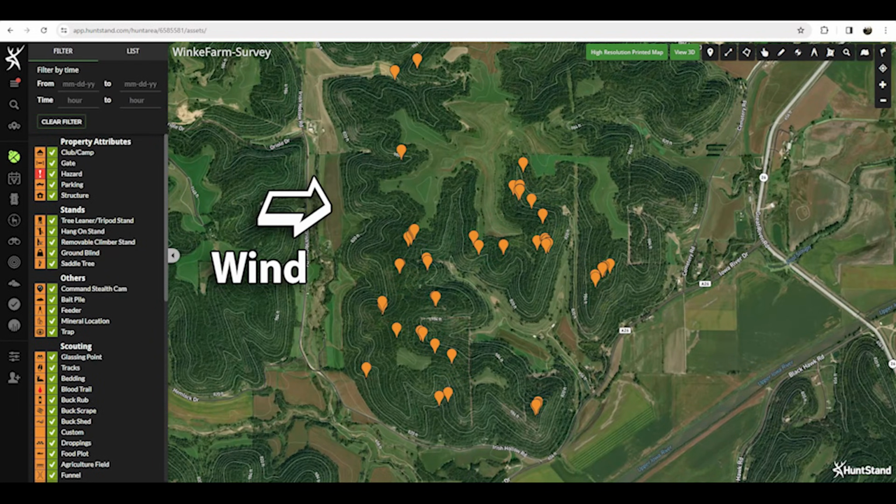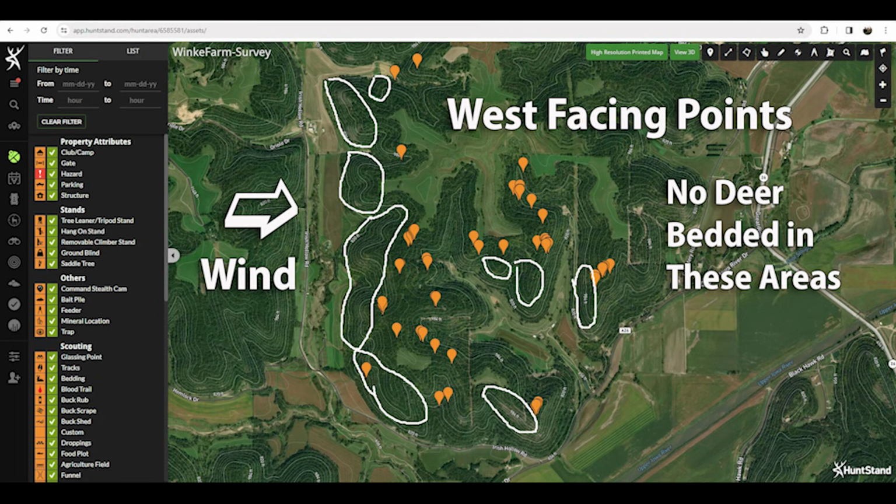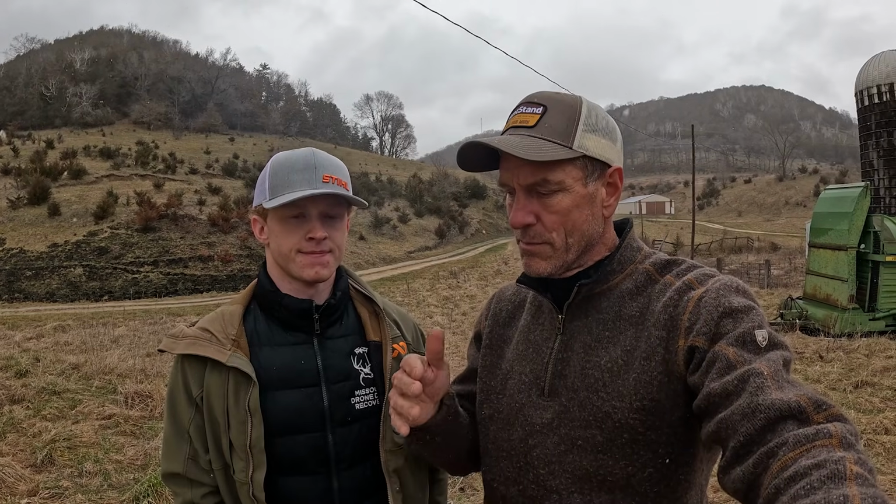And the other thing I thought was interesting was the distribution. We had a prevailing west wind, and almost all of our deer were on the downwind side of these ridges and points. We didn't hardly pick up any of them on the windward side, on the west facing slopes. They were all on the east facing and sometimes north or south facing. So that kind of falls in line with what we've always said about how they react to the wind direction when choosing where they bed.